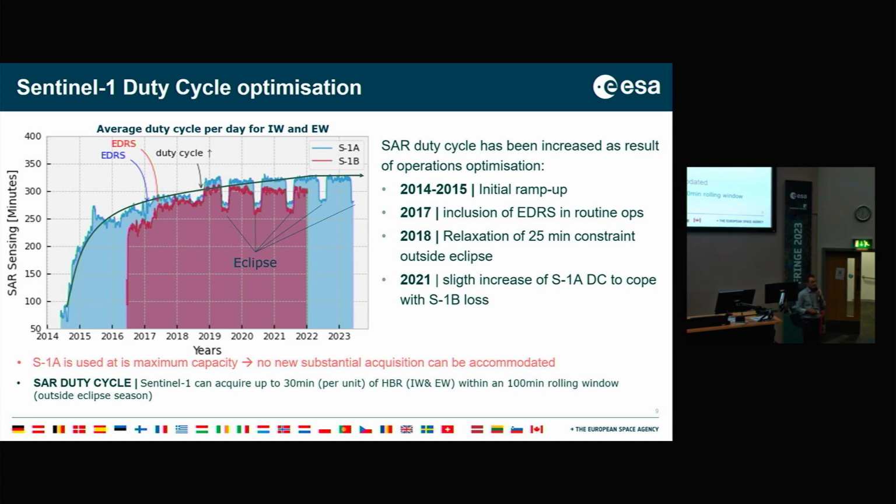The other optimization that we made back in 2018, I think, yes, was the relaxation of one of the main constraints in the instrument, which is the maximum 25 minutes of duty cycle. That has been relaxed, and now we can operate up to 30 minutes outside the eclipse. You can see here a very short period between May and August where we are constrained to 25 minutes, and outside this period we can go up to 30 minutes.